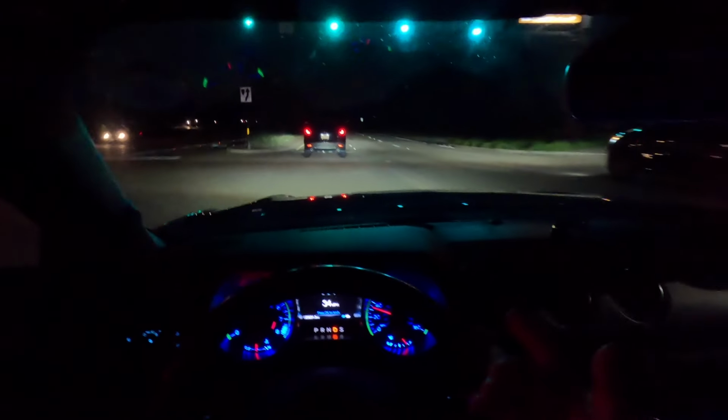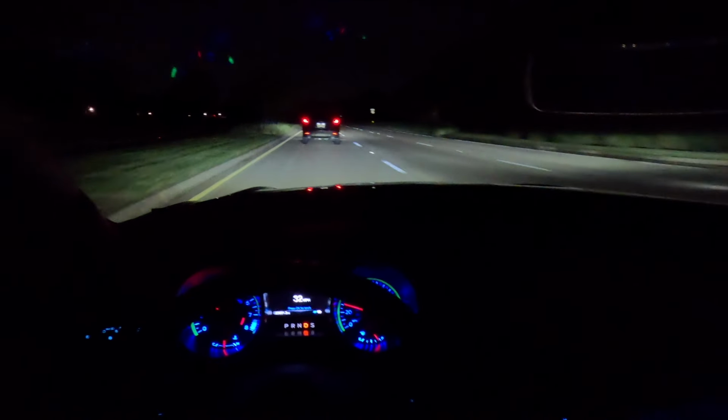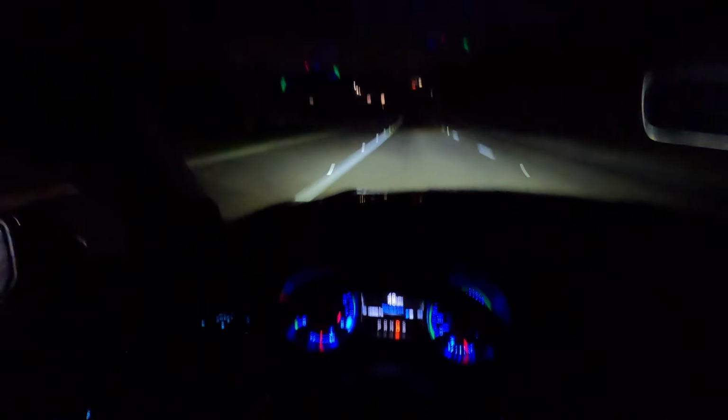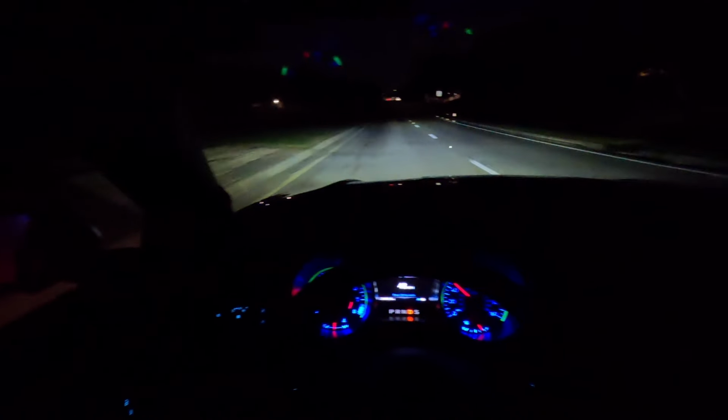You cannot say that doesn't sound awesome. Like, that just sounds angry. I love it. You know, I hardly ever drive this thing at night. Driving at night is a different experience when you're in a car that you enjoy driving. The drive at night, I don't know, to me it's more therapeutic, I guess.